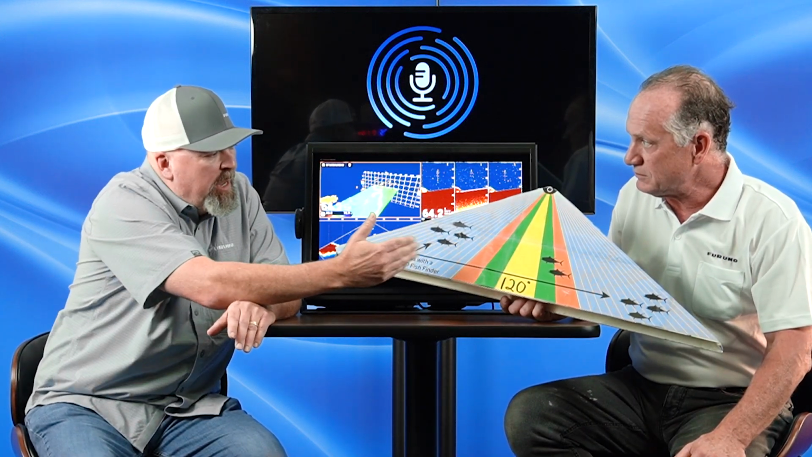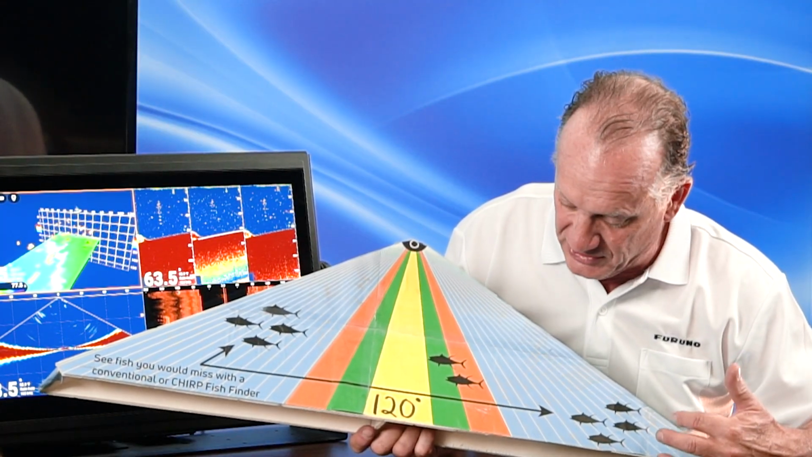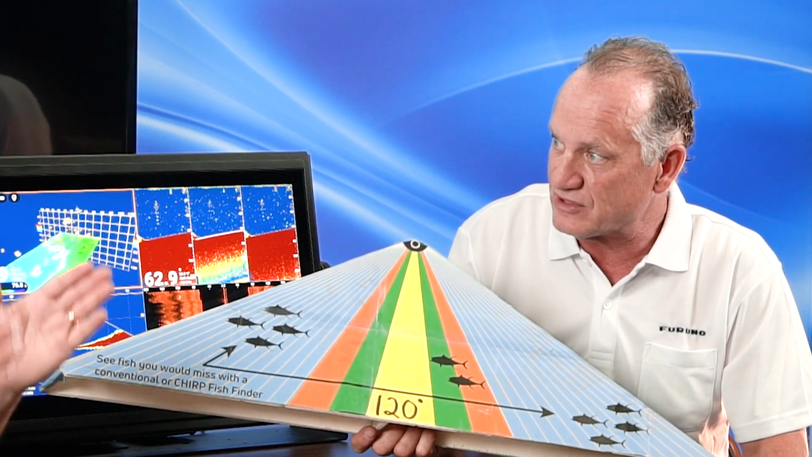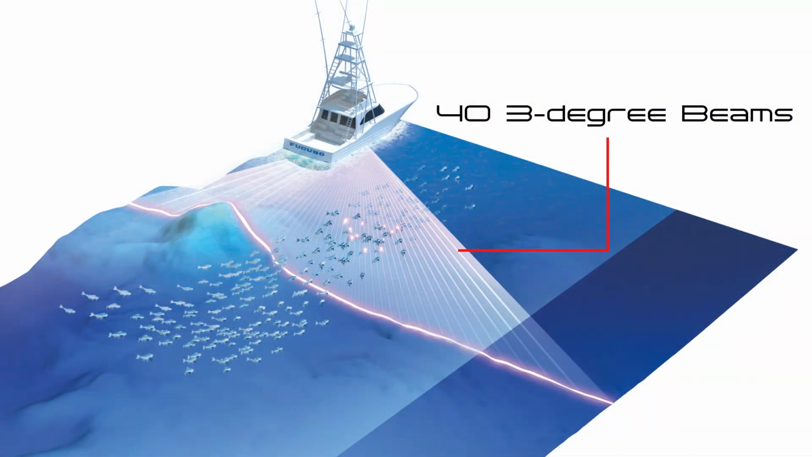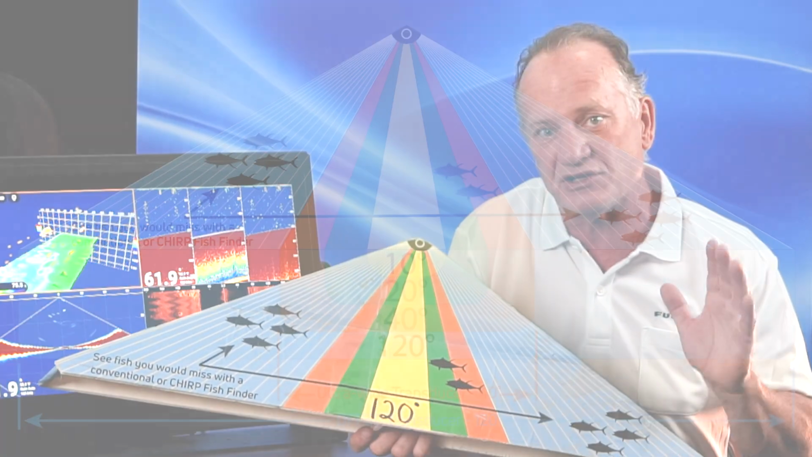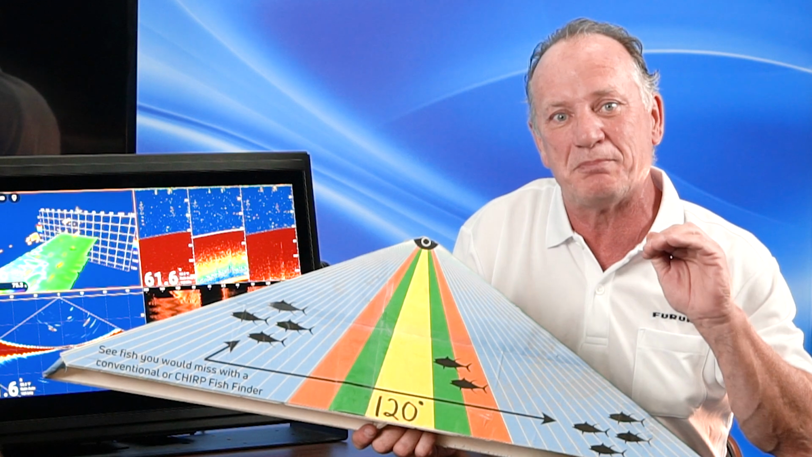So how many beams do you have then that you're working with the multi-beam? With the multi-beam, like I said, you basically have 40 3-degree beams that we can create. So port directly underneath and starboard? Yes, exactly. We break that up into 3-degree beams individually going 120 degrees underneath the vessel. The nice thing that does is it allows you to not just see fish off the port, center, or starboard, but it also allows us to create high-resolution PBG mapping with this DFF3D and PBG system.